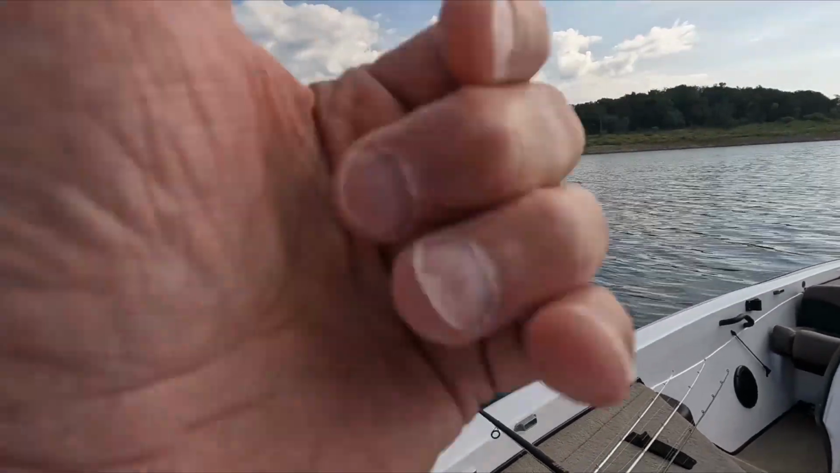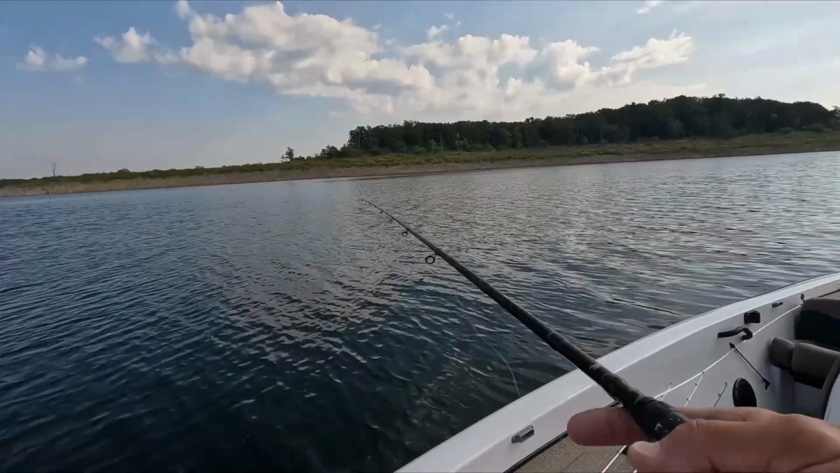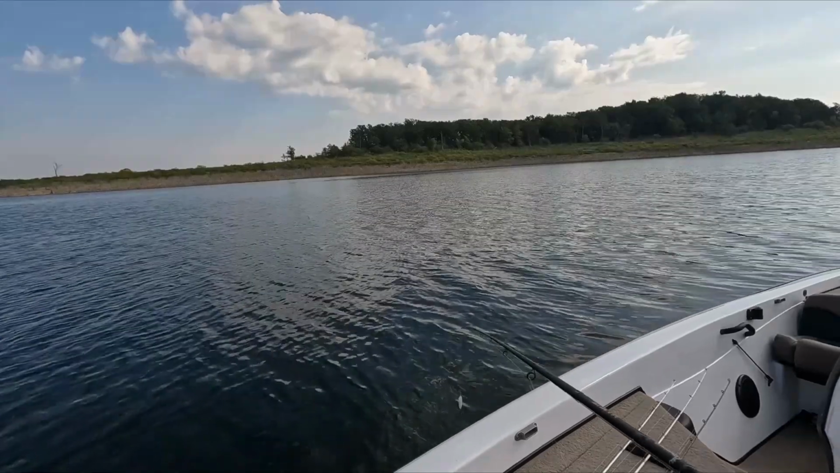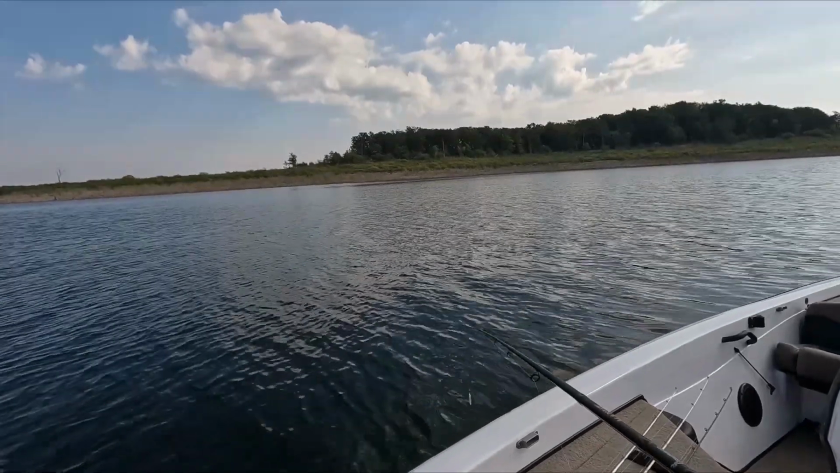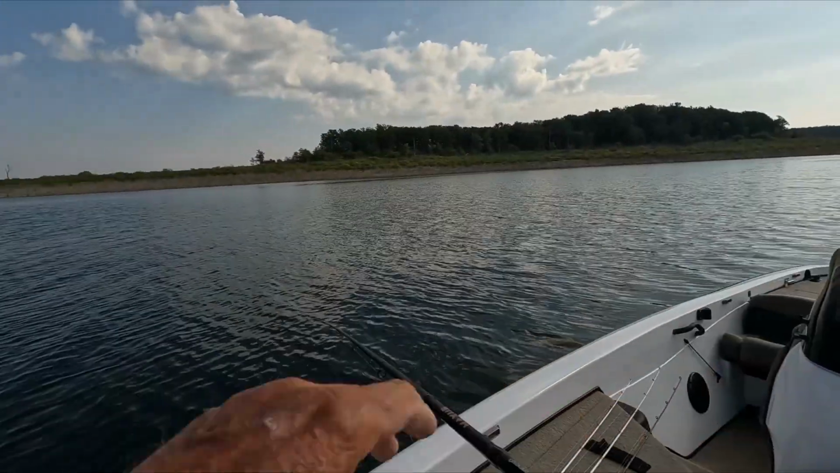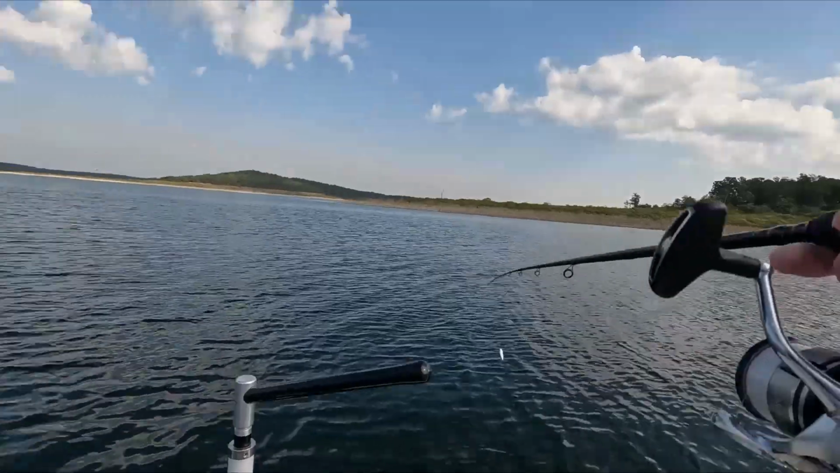Sometimes I'll fish above the oxygen level, but the thermocline is always really important. They'll move above the thermocline and oxygen level preferred depths to feed. So sometimes when they're active, you'll find them at other depths.